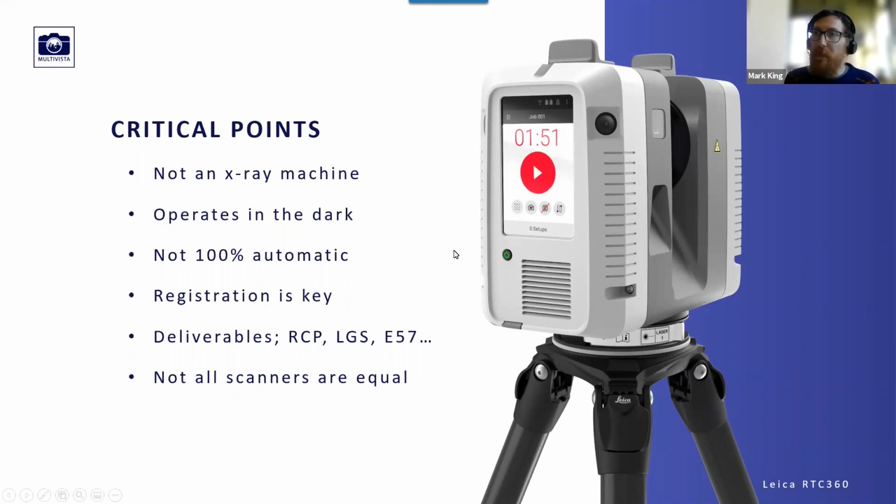For those of you who are thinking about scanning, there are a few key things to understand, things we often come across when we speak to customers, particularly new ones. One is, it's not an X-ray machine. I said that already. Some people believe it can see through walls. It can't. If the scanner, this device you see on your screen, can't see the object, it won't be able to measure it or capture information on it.